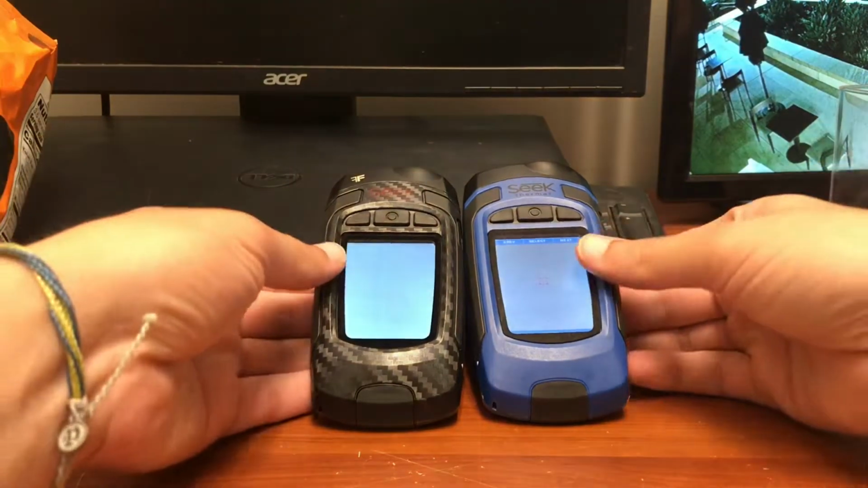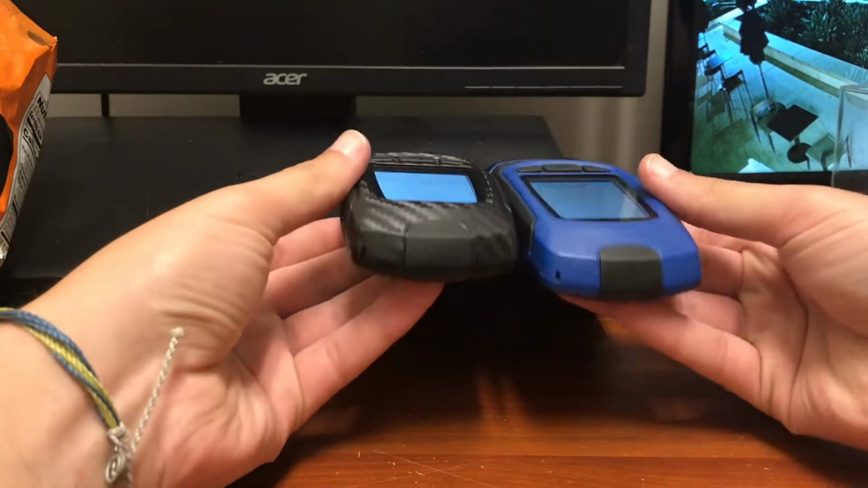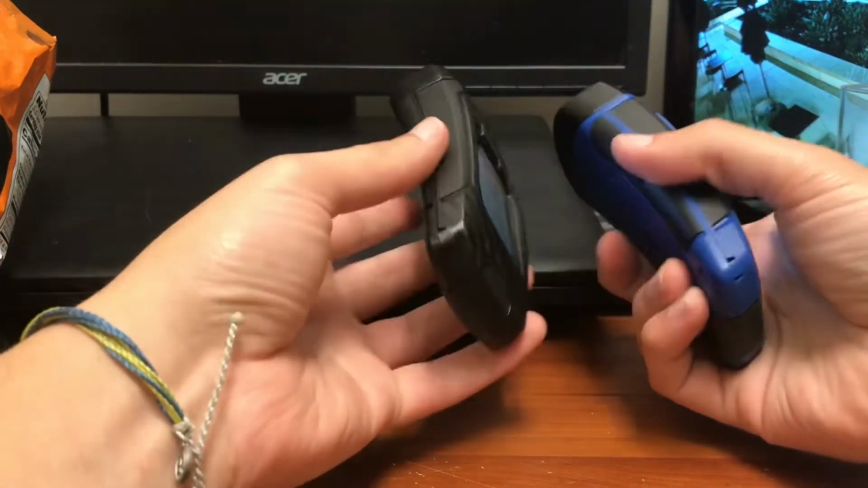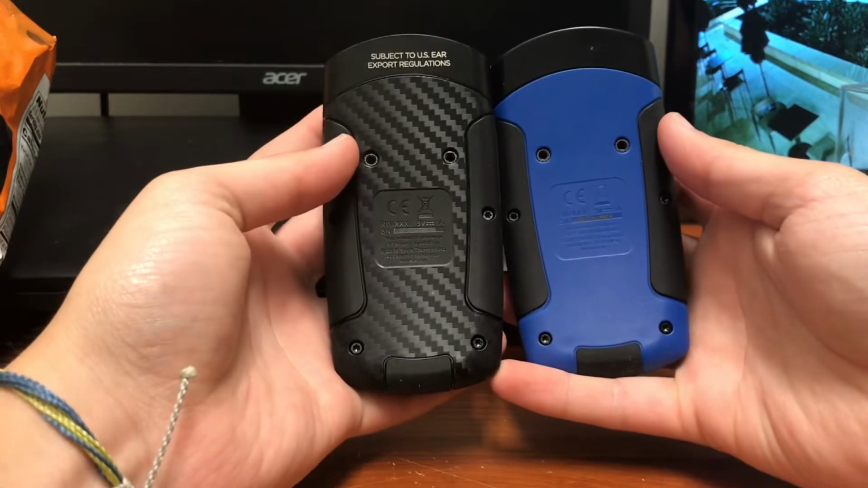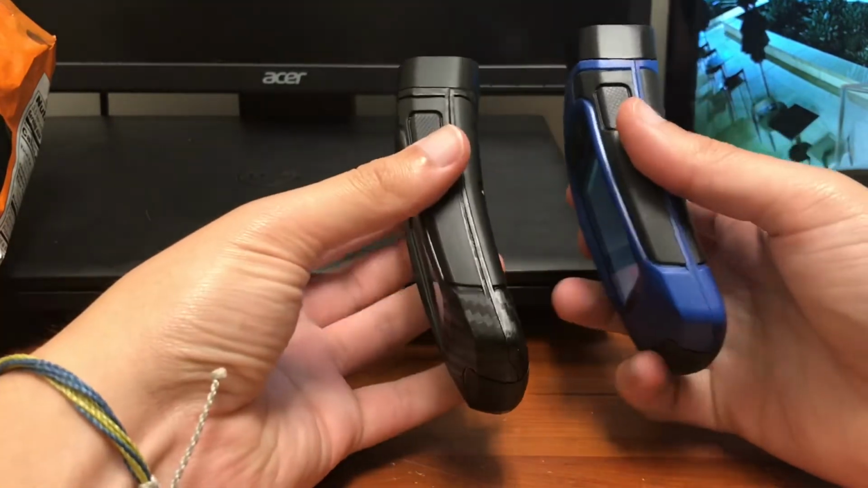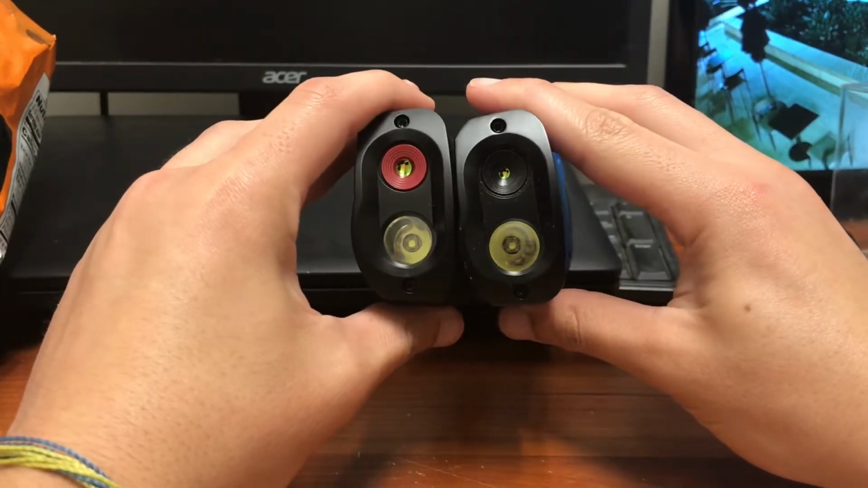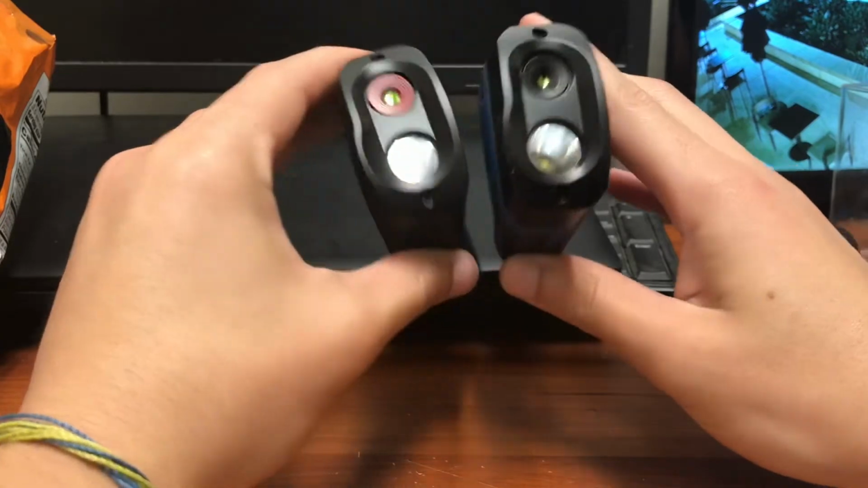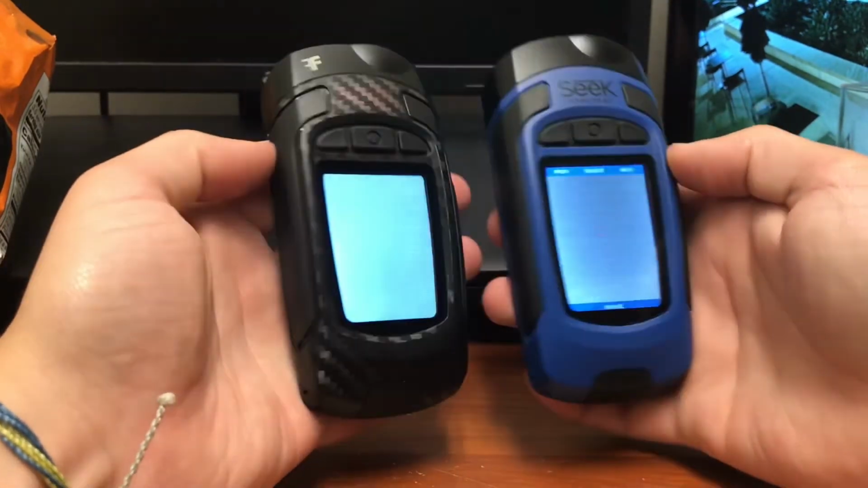So let's get right into it. On the left, we have the Seek Thermal Reveal Pro, the Fast Frame Edition, and on the right, the Seek Thermal. Their build quality of both is identical, and they're amazing, to be honest. They feel super ruggedized and very well built. They feel about the same weight and are identical in size.